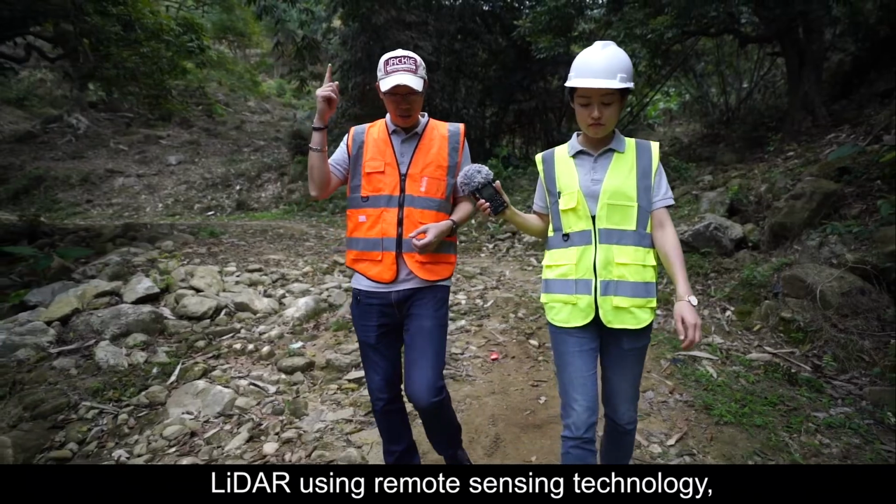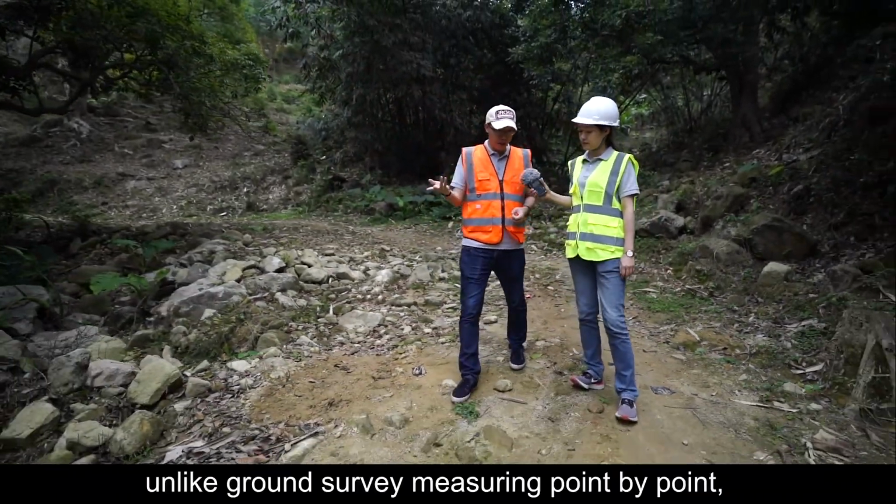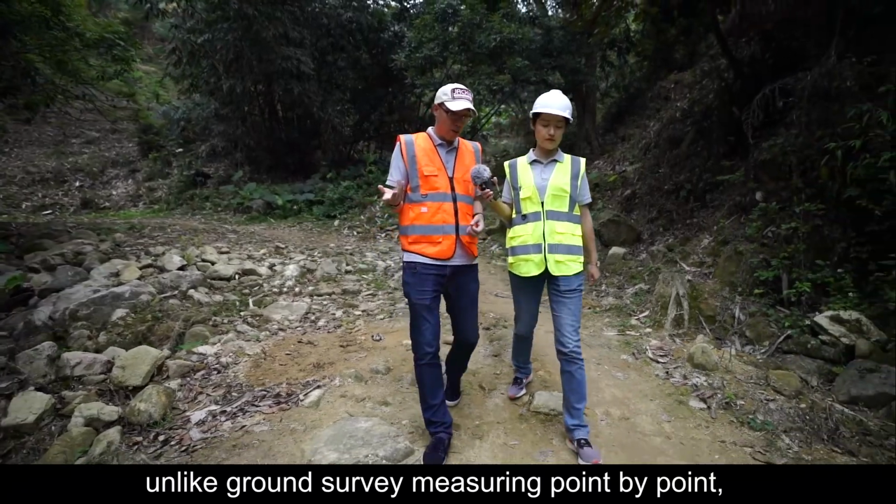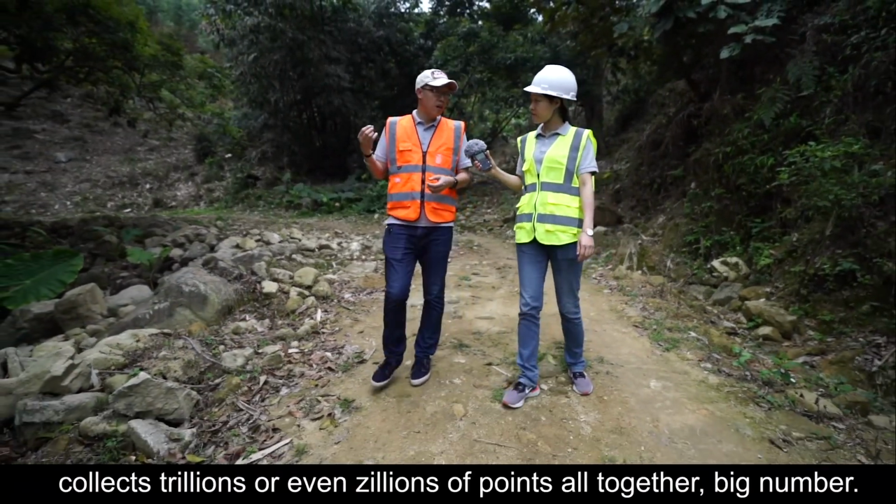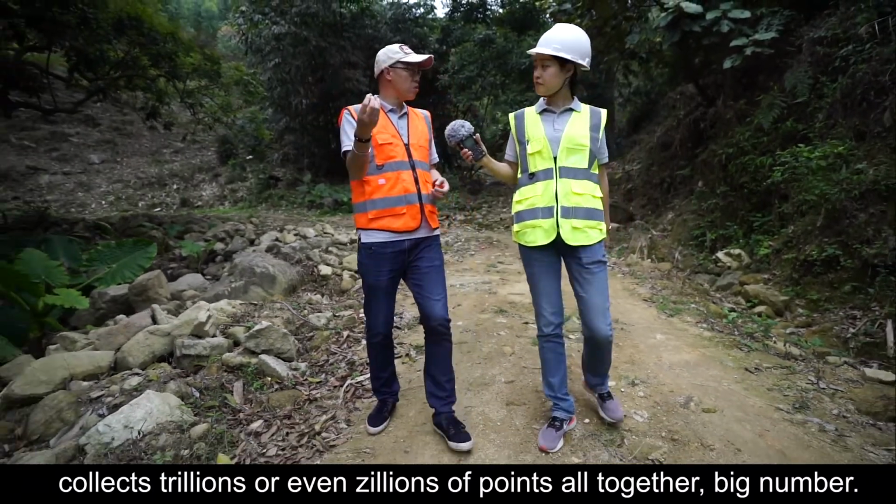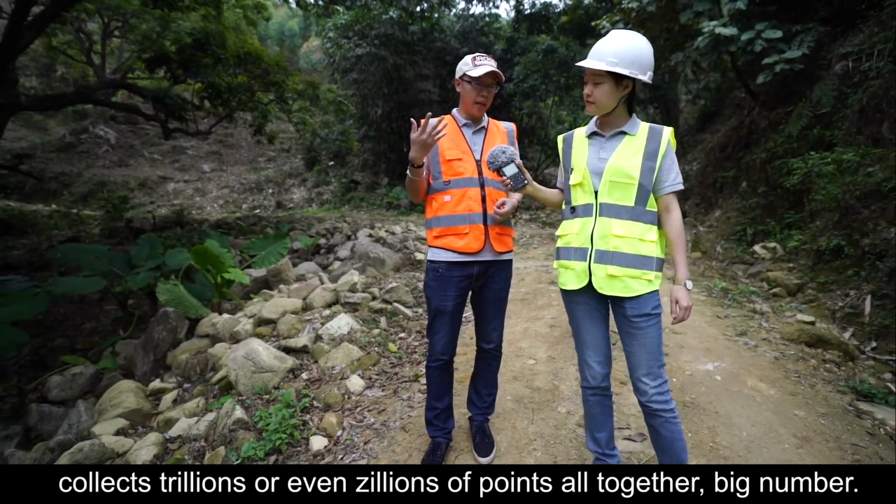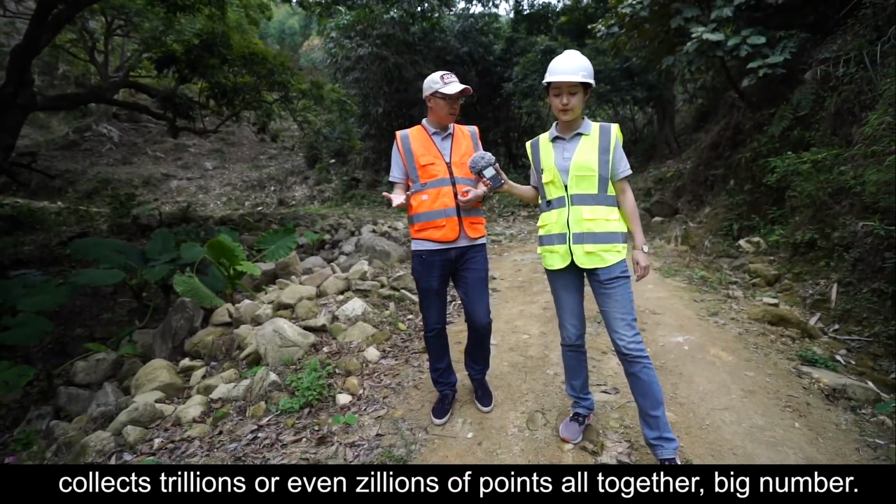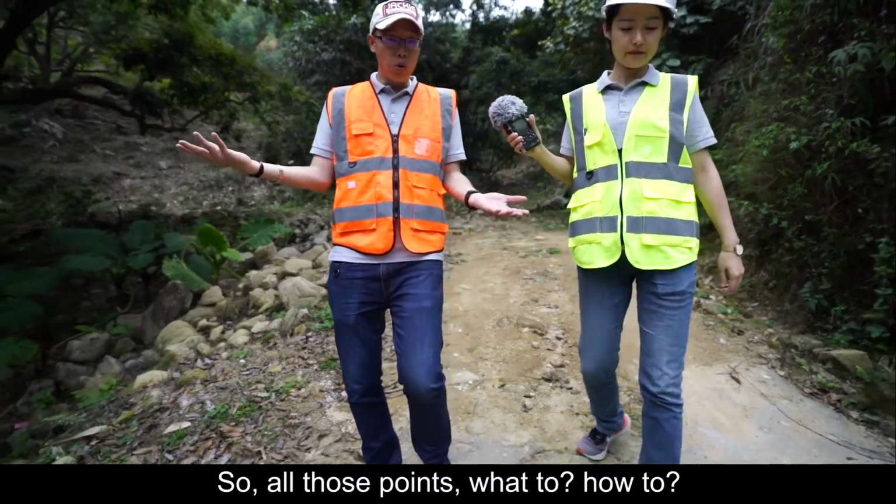LiDAR using remote sensing technology, unlike ground survey, measuring point by point, collects trillions or even zillions of points all together. Wow, big number. So all those points,